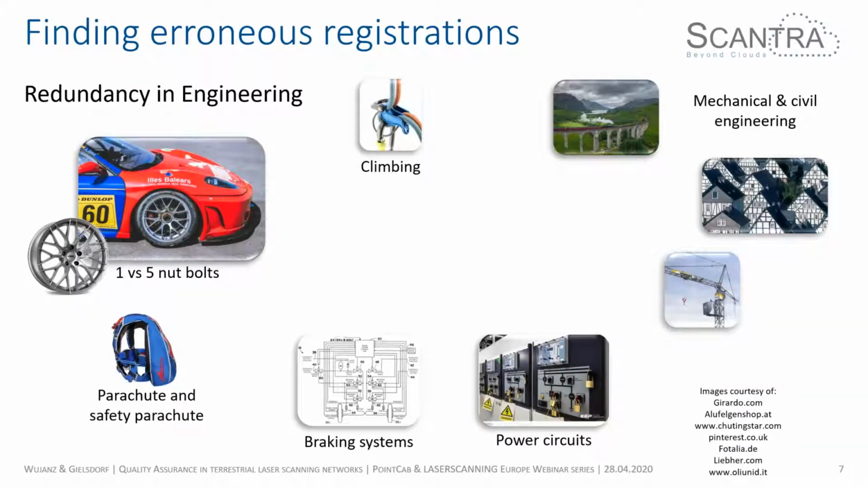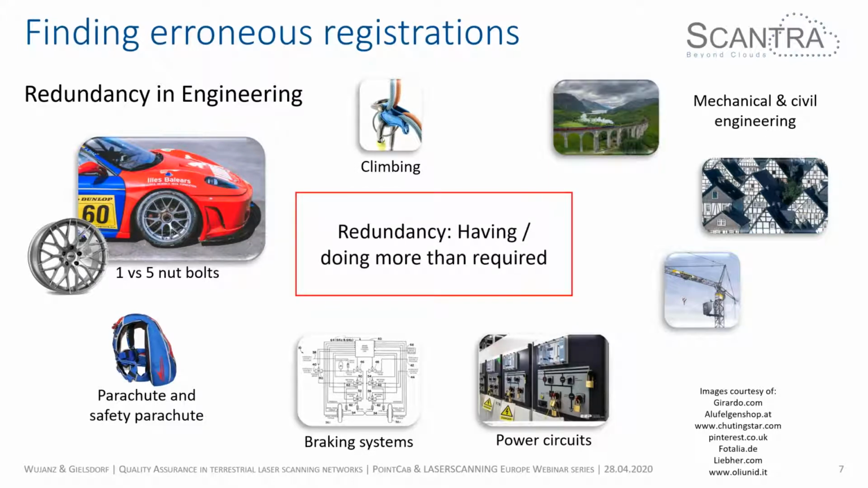So the basic information that you need in order to be able to find errors is called redundancy. And we have redundancy in all different fields of engineering. So for instance, parachutes have a safety parachute. So if one fails, the other one will save your life. You have it in braking systems. So for instance, in airplanes, if one fails, the other one steps in and helps you to save the day. And so if we try to interpret redundancy, then it means to have more or do more than actually required.